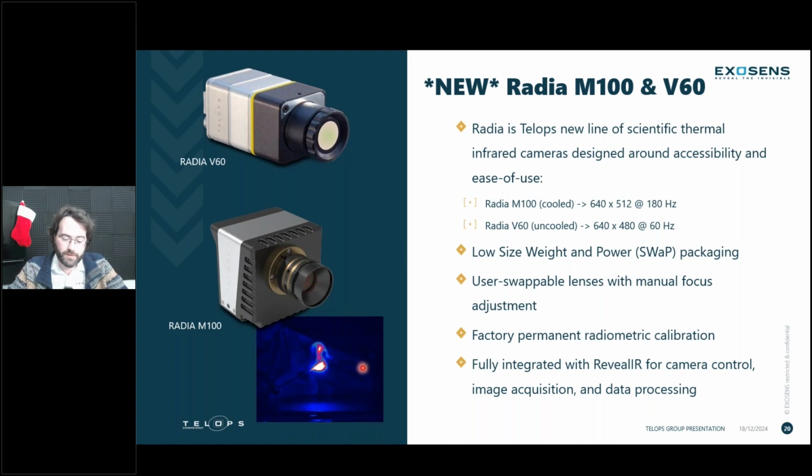We have, I would say, an exclusive image here with the M100. First time we're showcasing an image with the M100. We see that we have a really nice contrast in the image. We have the high temperature with the flame that's possible with the mid-wave range of the M100. And we have a very clear, sharp VGA, so 640 by 512 image for this one. The V60 is in the long wave, and it's even smaller than the M100. It has a lot of advantages to be integrated for multiple types of applications.